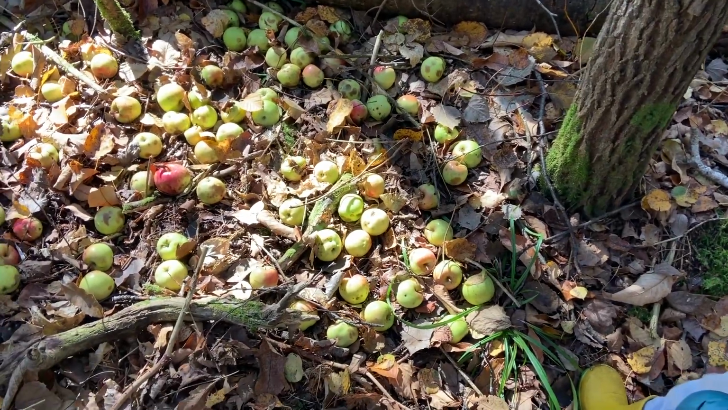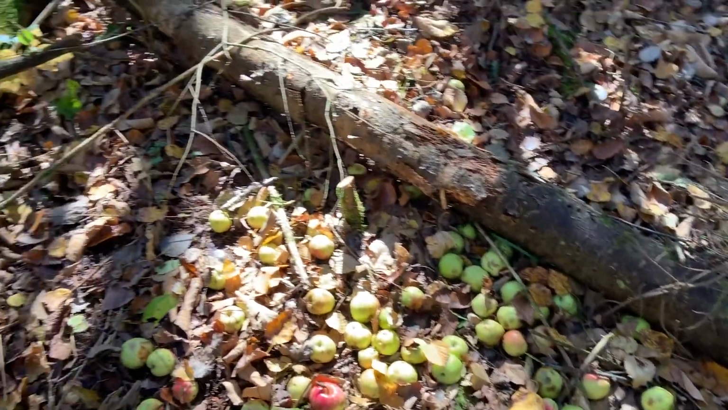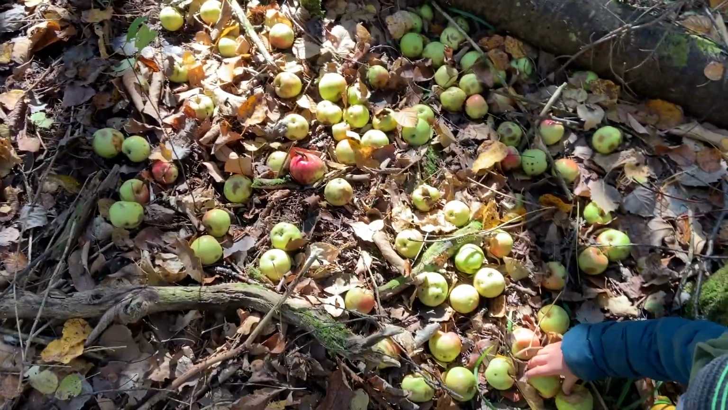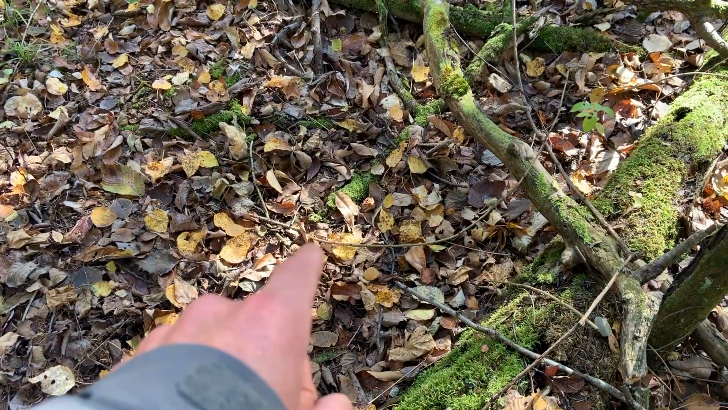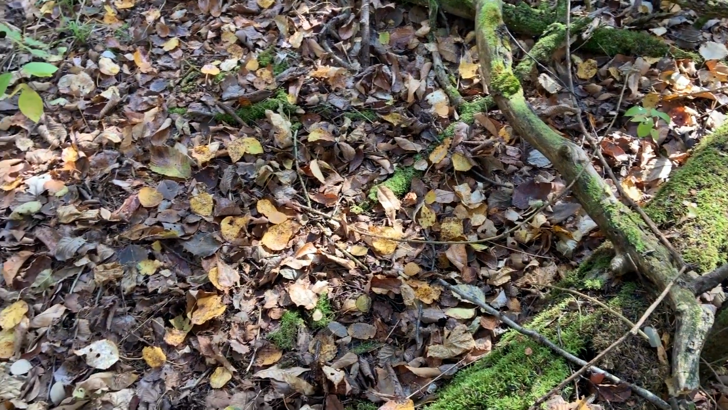So we're just back here, day 2. Gonna take a look at all the apples that we left for the deer, see if we got some good photos. If you guys remember, I did have 10 gallons of apples here. We've definitely had them picked away at. There was actually a huge pile right here, and it is entirely gone.